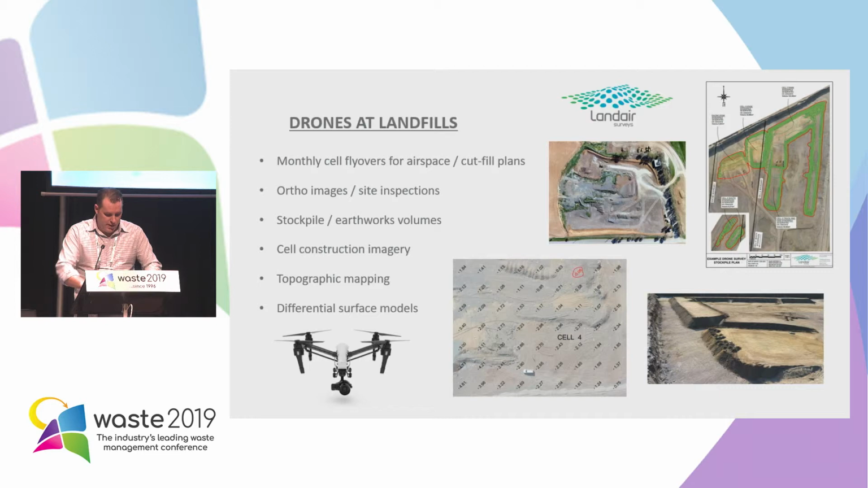Many landfills now are starting to use drones in day-to-day operations, and our company does a lot of drone work. We do it in combination with normal aeroplane flyovers and day-to-day ground surveys. So they all have a place in day-to-day landfill work. Drones aren't as accurate as a ground survey and they're not as accurate as stereo mapping from large-scale aerial flyovers, but if you're happy with accuracies of 50 mil to 100 mil, then they're a really good tool to cover a lot of ground quite quickly.